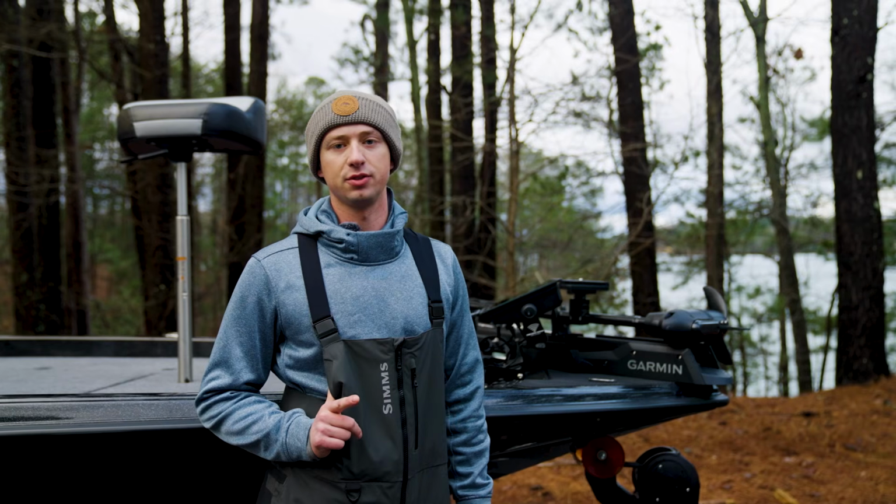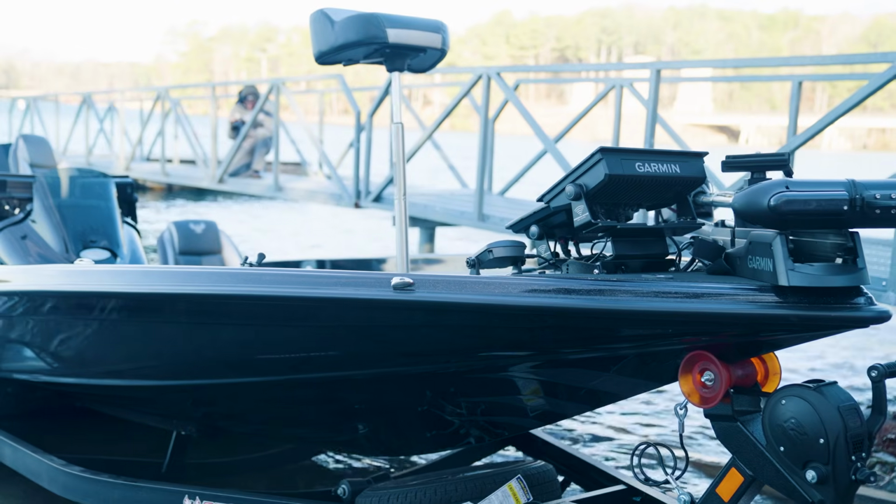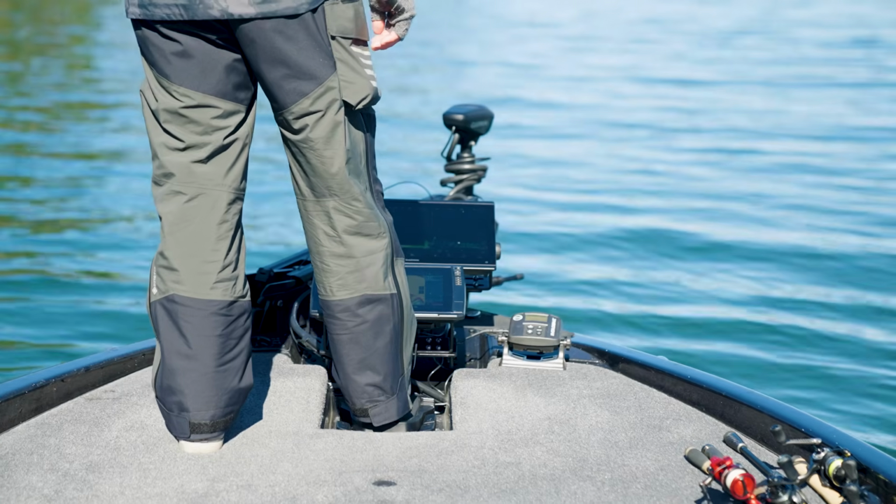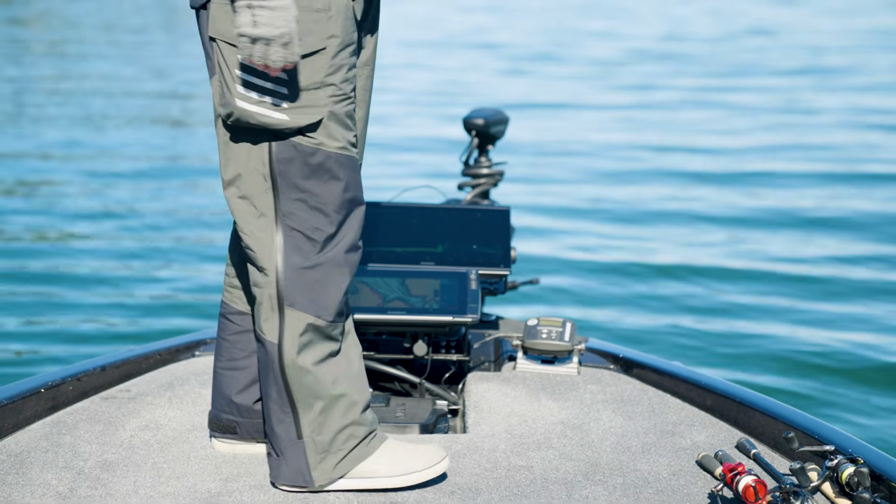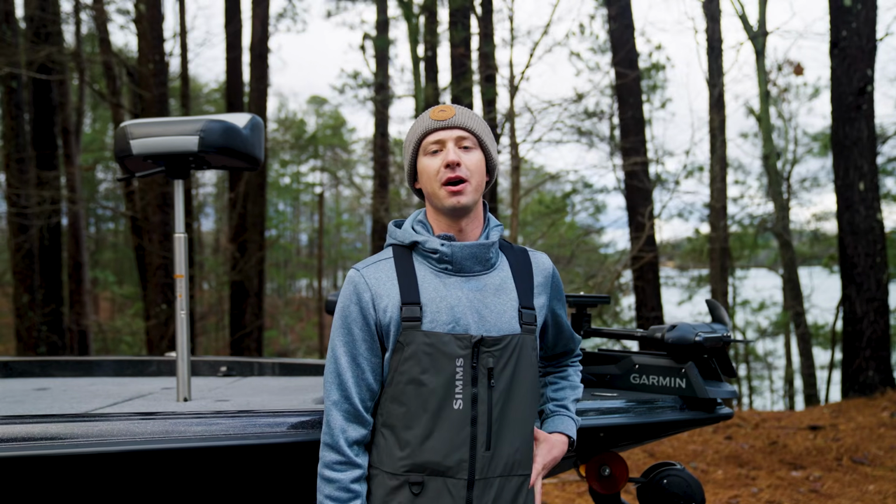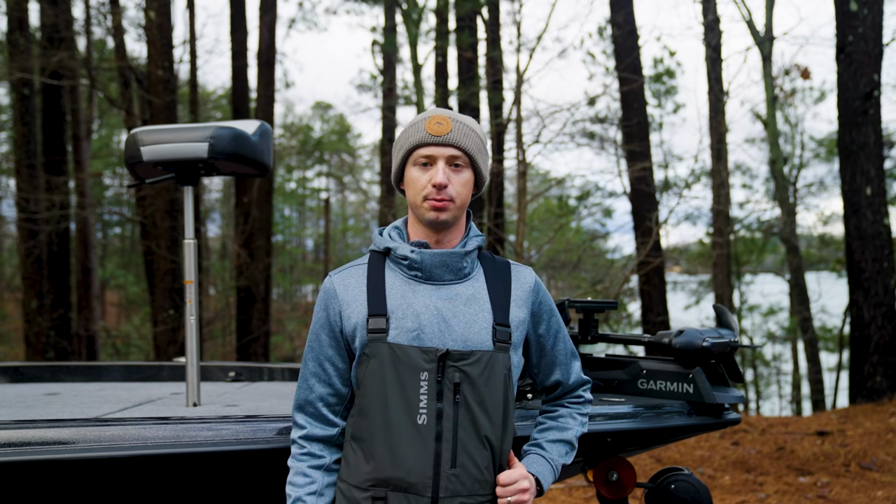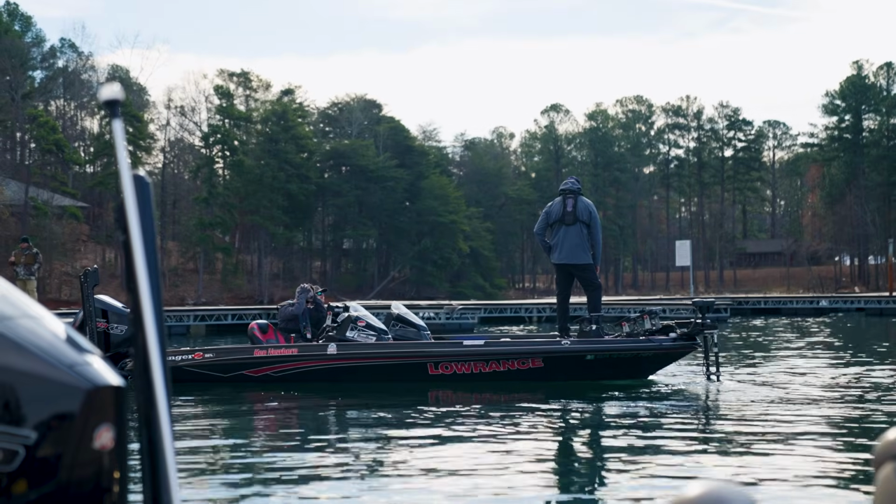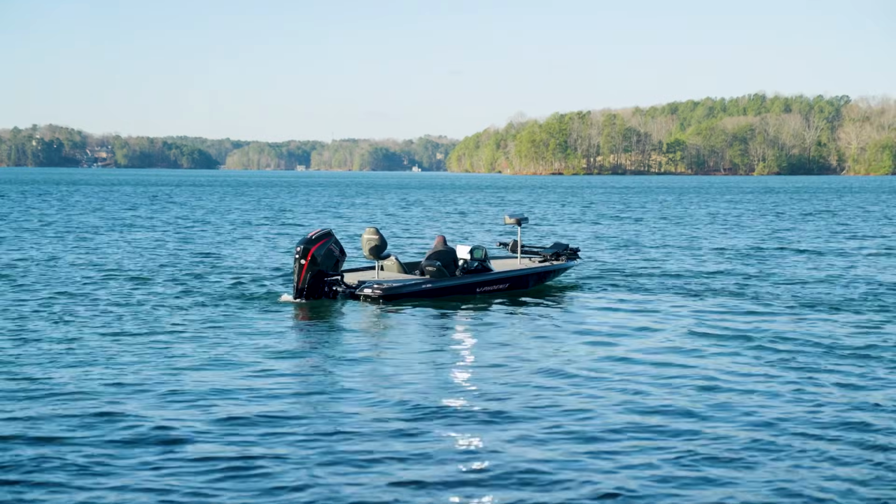One, the Garmin Livescope comes with everything you need to mount it on the trolling motor, so there's no added expense. Second thing is it keeps your hands free, allows you to move the transducer around quickly and look for fish. Most of the time when you see a transducer mounted on the trolling motor shaft, it's going to be on bass boats. Main reason for that is you're spending most of your time on the bow of the boat looking for fish on the bank and quickly moving around from target to target.